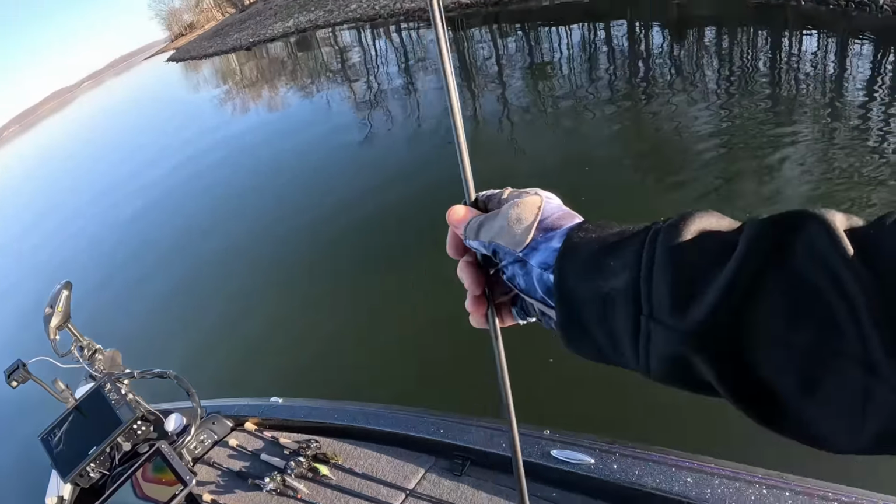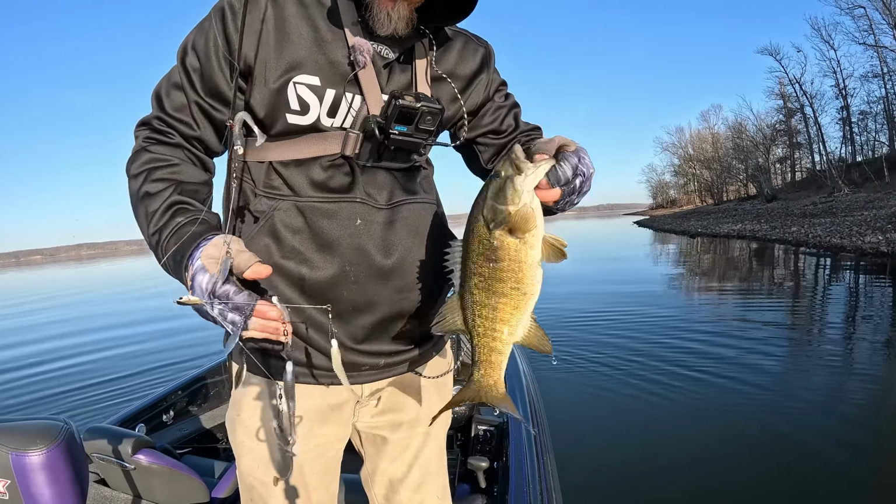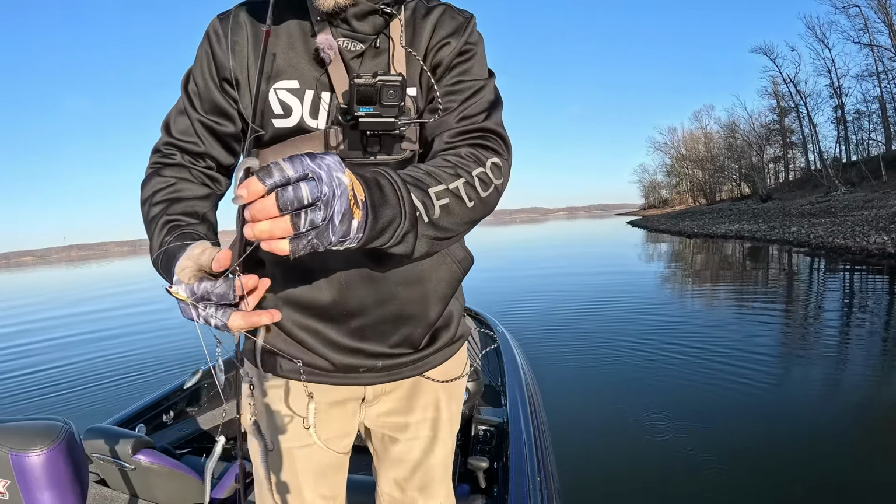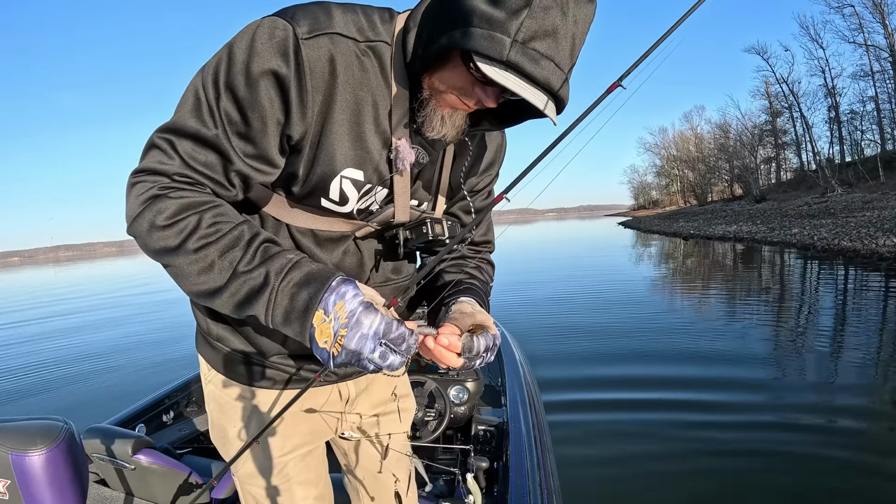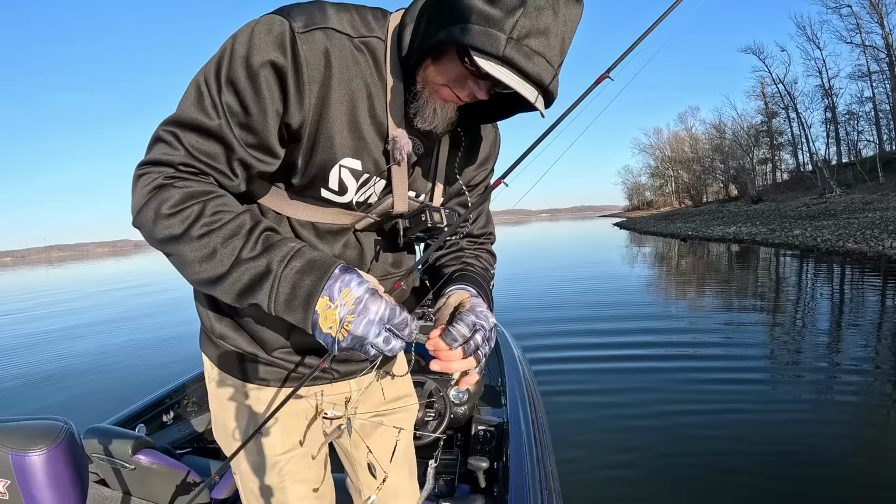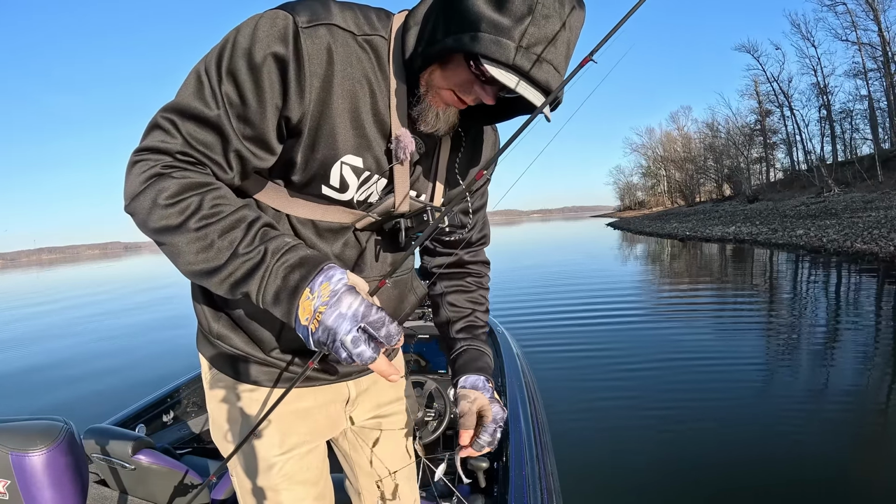Not bad. Decent smallmouth. Hey, A-rig, man, this is fun. We're just trucking down the bank, got the trolling motor on like 3, casting and winding. And they're jacking this thing. It's got a little Flash Mob Junior with little Kitex on there, little 16th ounce heads. Throwing shallow. I mean, well, not shallow. These fish are in like anywhere from 5 to 12 feet, something like that.